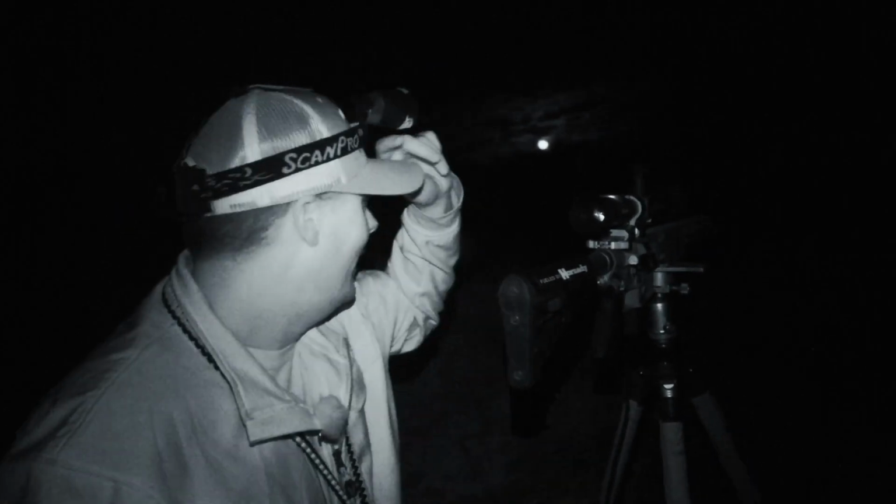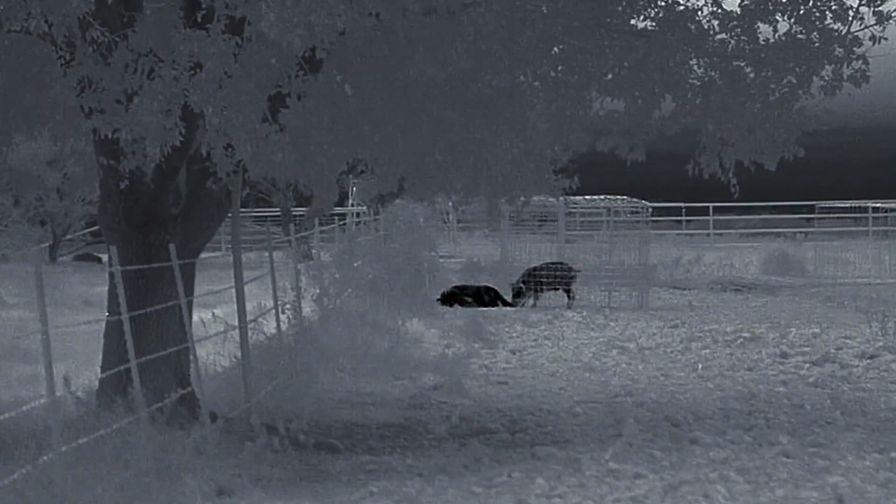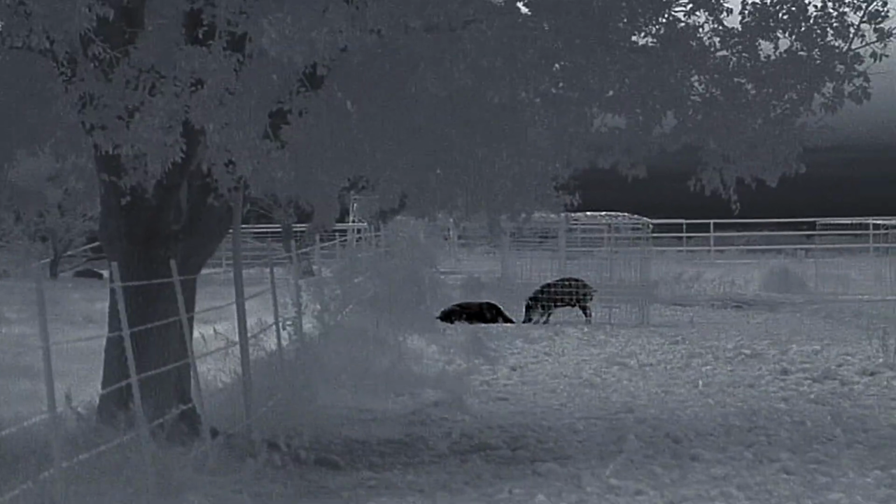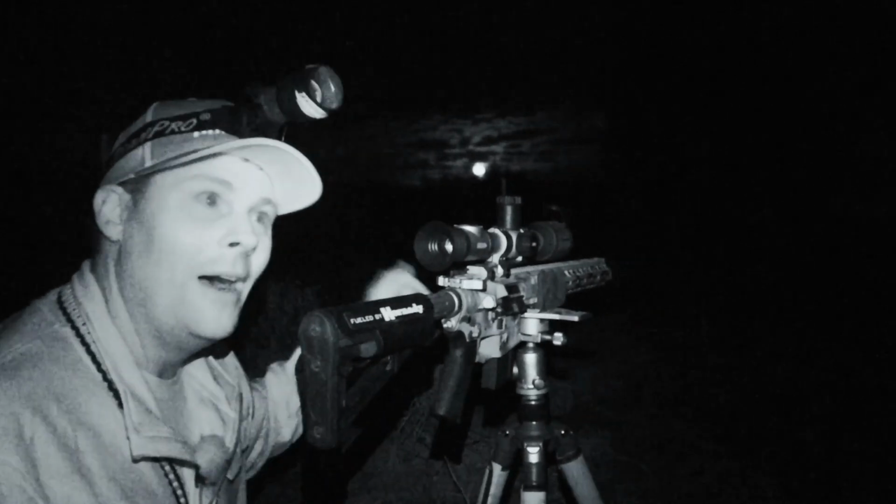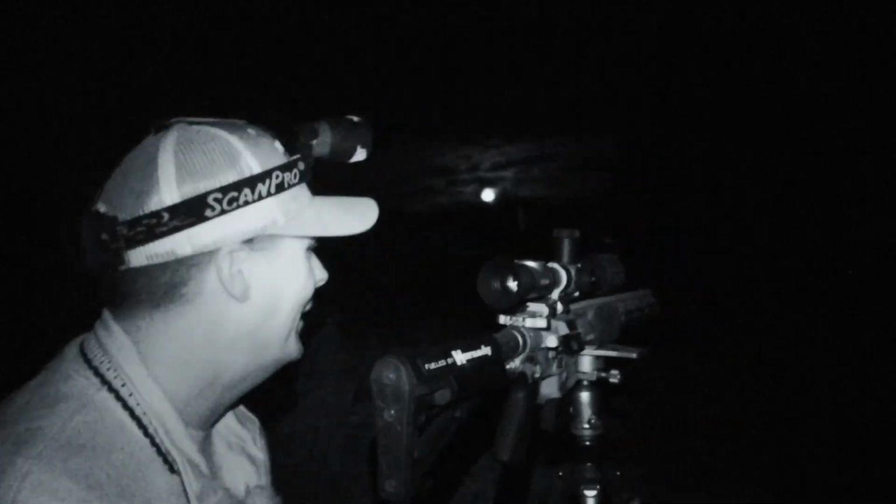That was wild, man. We thought we had a pig in the trap. The pig wasn't in the trap, but the big one that we wanted to kill came back. So we actually trapped that pig while we were stalking the other one with thermal. That's a first for me. That was pretty cool. Look at this guy.